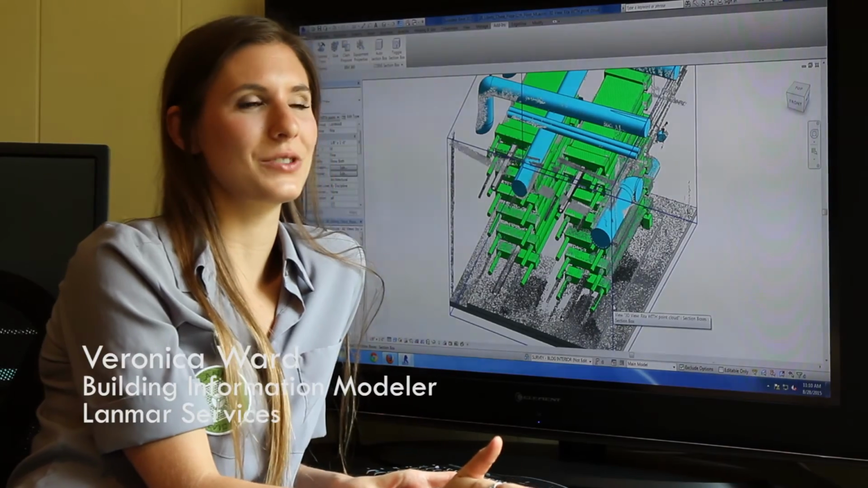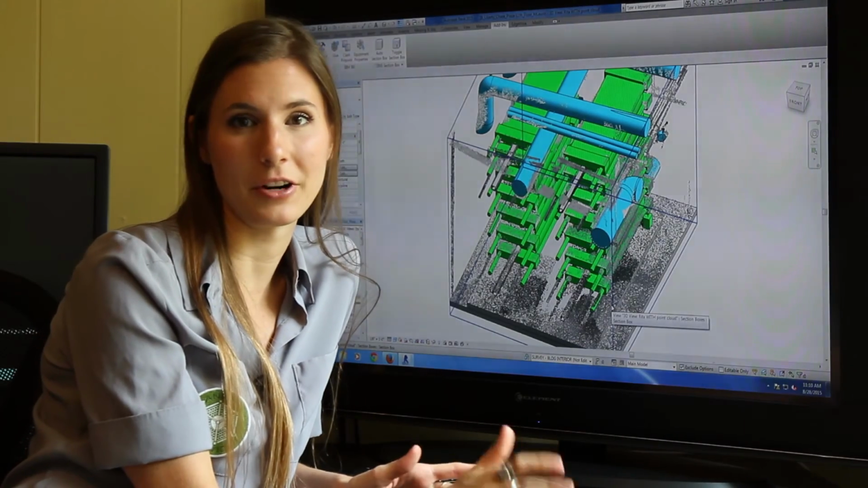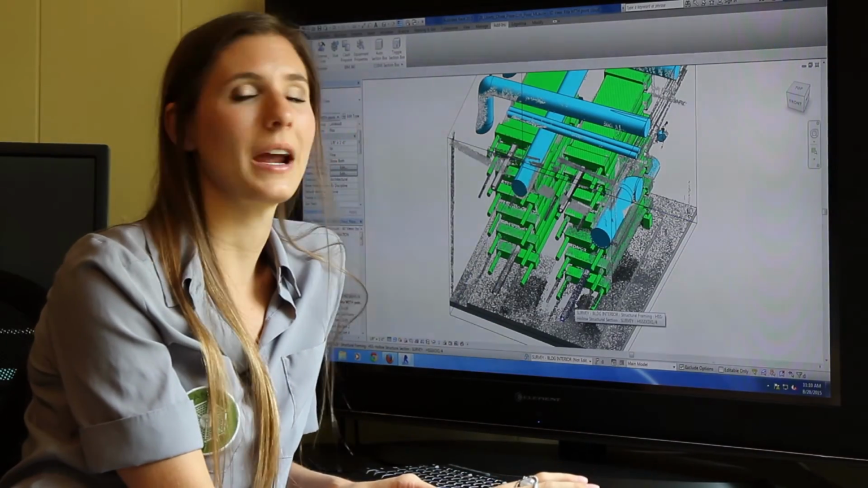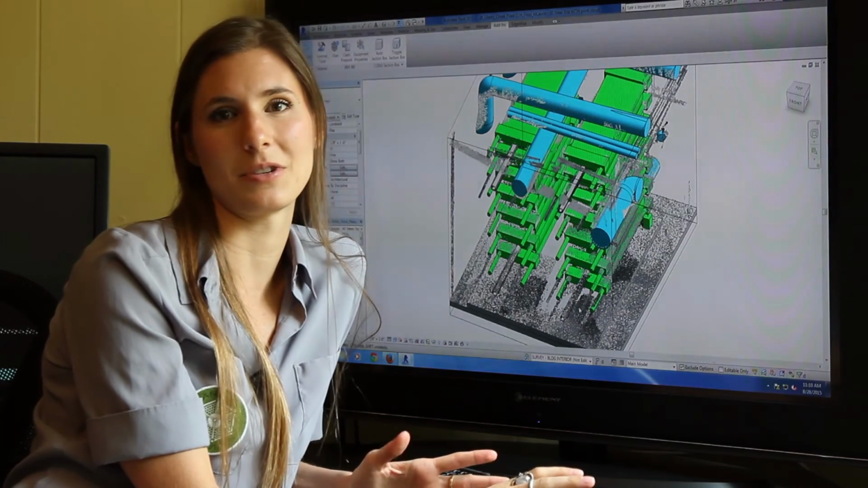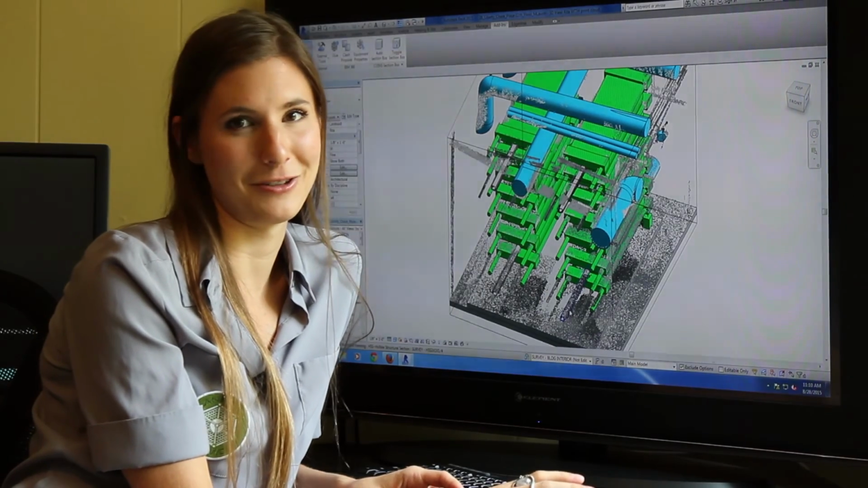I remember being at school and hearing about these supercomputers that ran all these crazy programs that I could have never imagined working on, and being at Lanmar Services, I'm actually able to learn more about these programs and be working on some of the best computers. BOXX was my dream computer when I was in school, and now that I'm working on one, it's true, it's the best computer I've ever worked on.